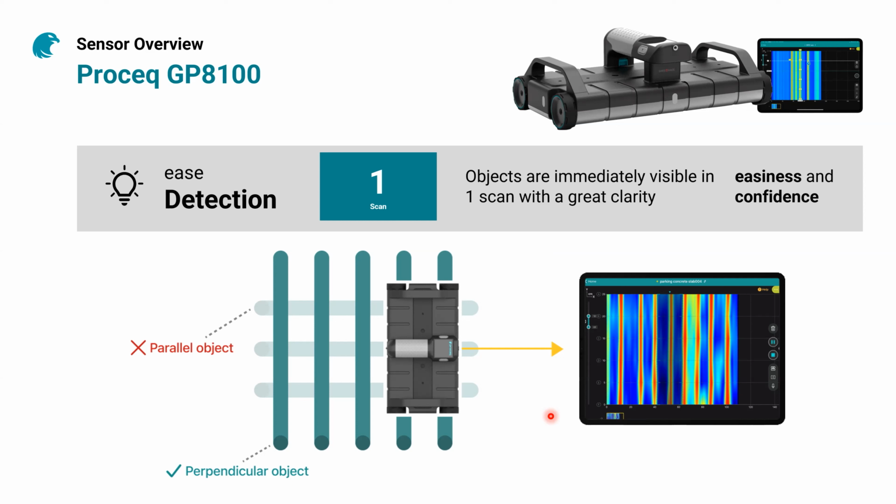It comes with a number of obstacles, and it requires some experience from the user to understand what he sees on the screen. With the 8100, we overcome this burden because with a single pass, you can now